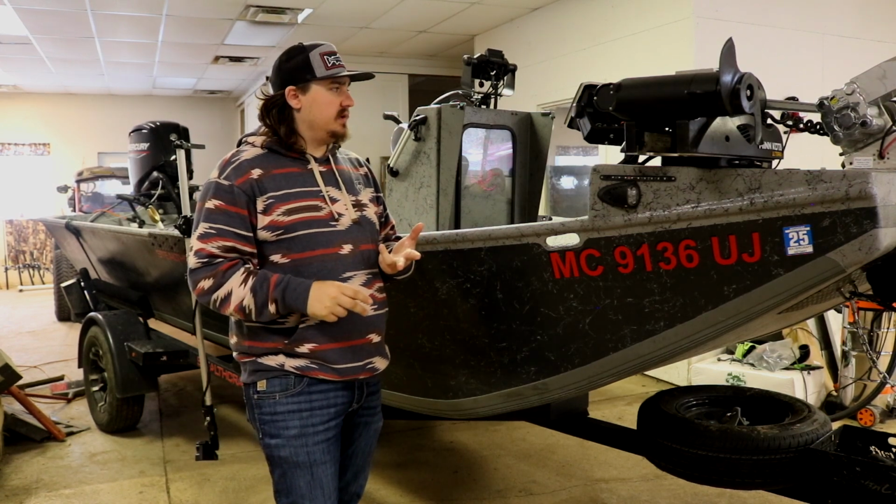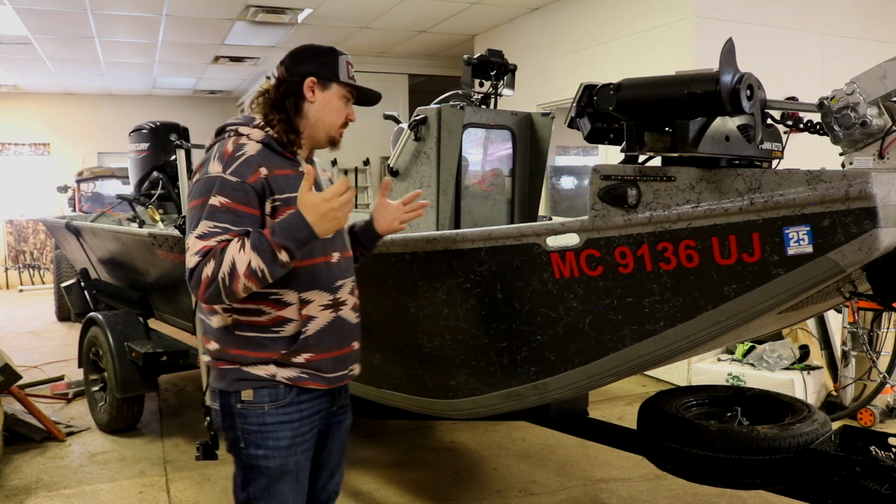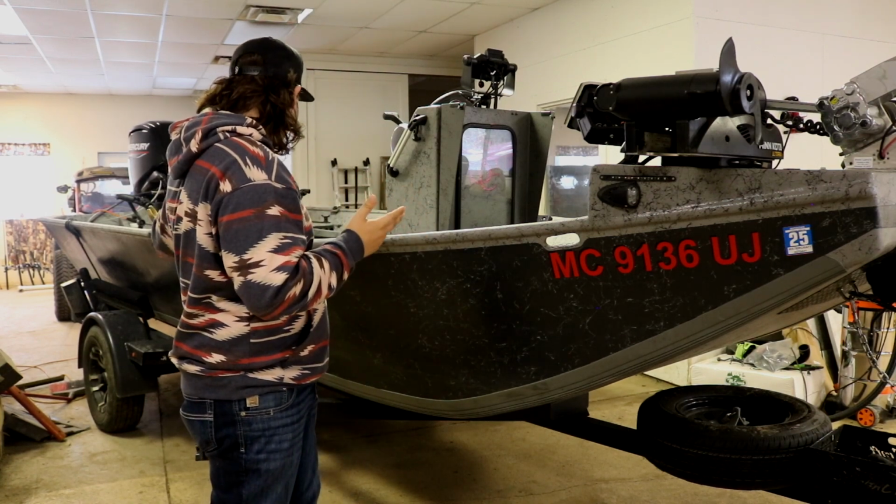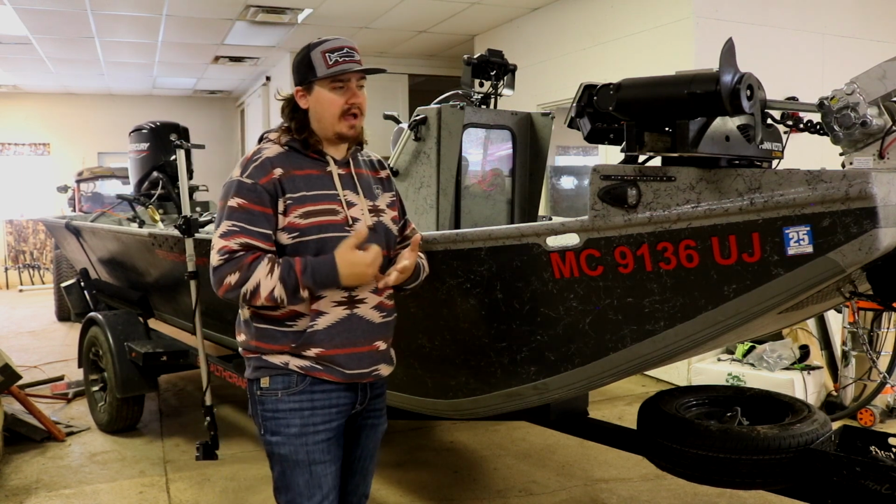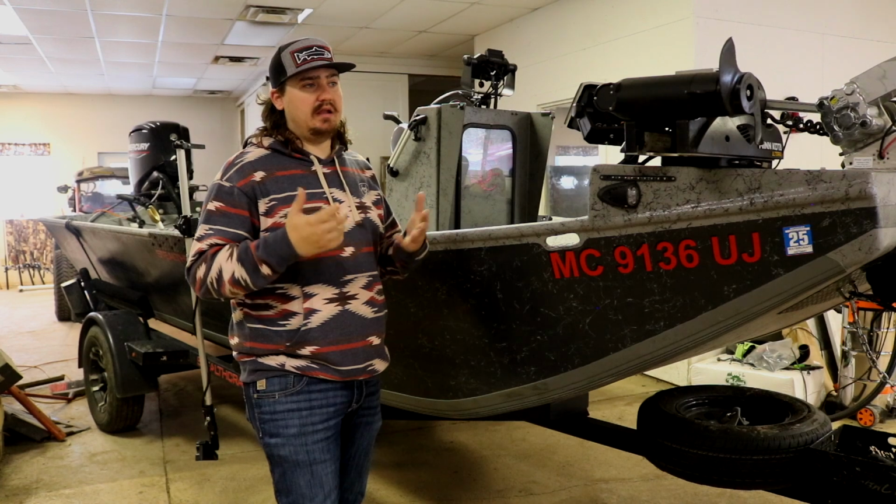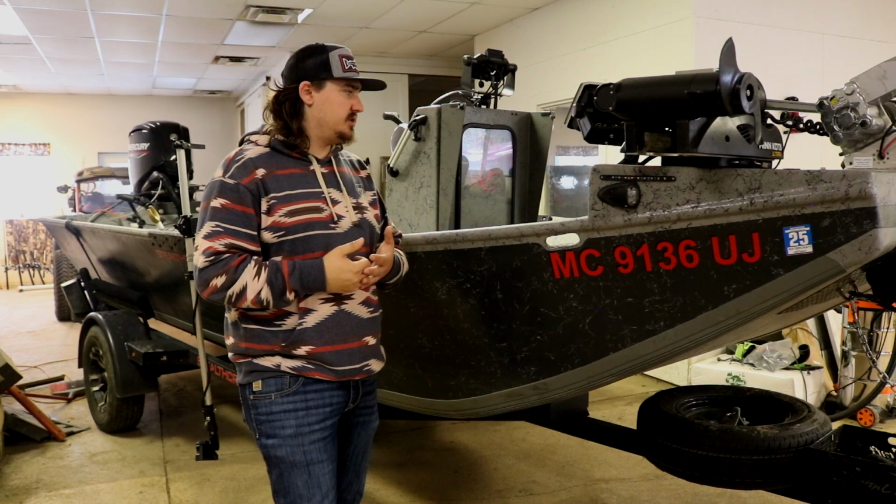I love my Garmins. I'm super happy with them. Being that forward-facing sonar is as good as it is, I'm learning how to implement it into what I do a lot more than I did in the past, and I really think it's going to help me put a lot more fish in the boat.